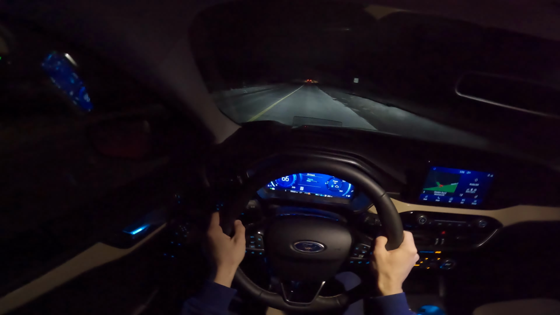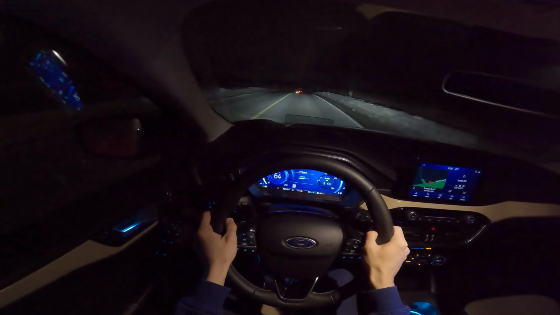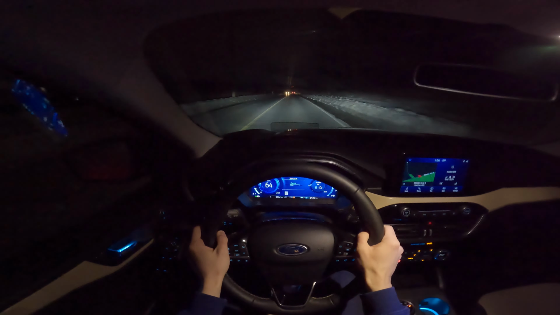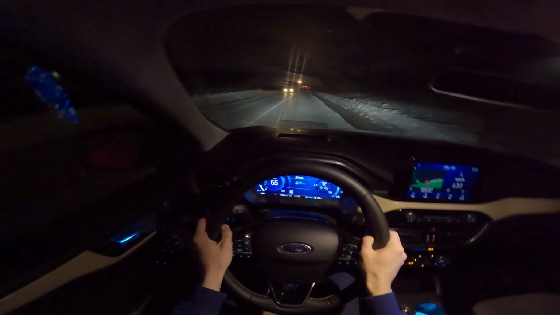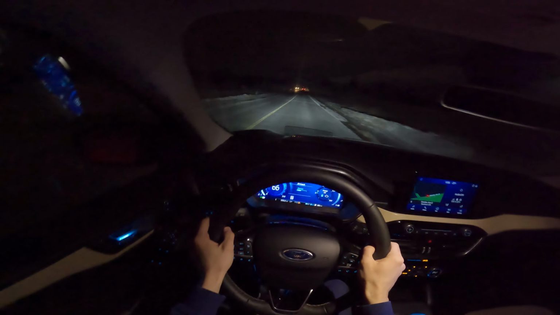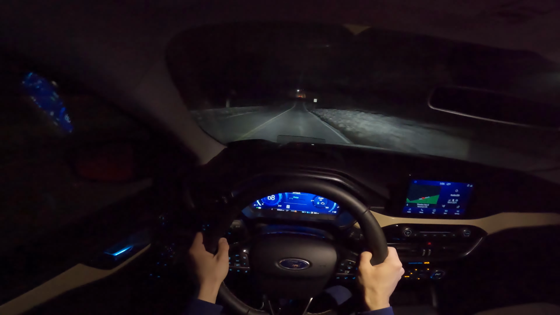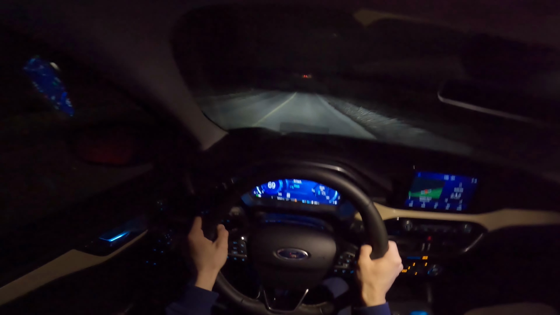Decent acceleration, even in hybrid mode, using full EV, basically. We also already have our automatic high beams enabled, so as soon as it clears up in front of us, you should see the headlights and the high beams turning on. They turn on right now, and the nice thing about the headlights of this Escape is how they fade in. You'll see that a little later. You should be able to see that now.